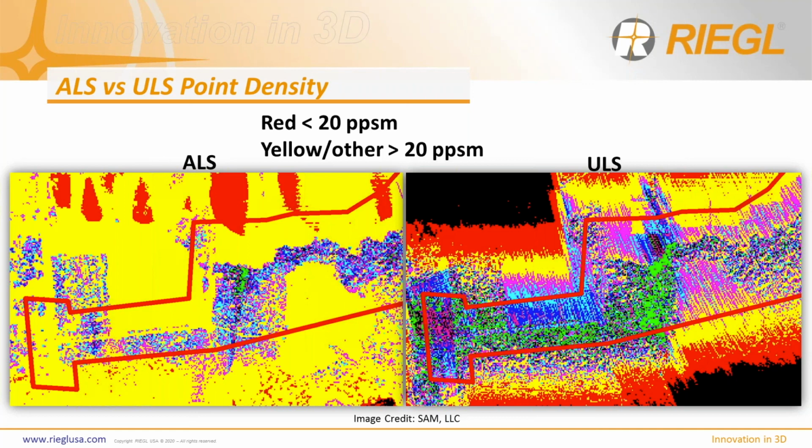That's what we're looking at here in these density rasters. The red polygon that you see is the western extents of the project. We're going to focus on this area because it has the land cover types that we need. It's a nice area to focus on within the site itself. Anything in red in this raster is less than 20 points per square meter over the project area. Anything in yellow or any other color is greater than 20 points per square meter.